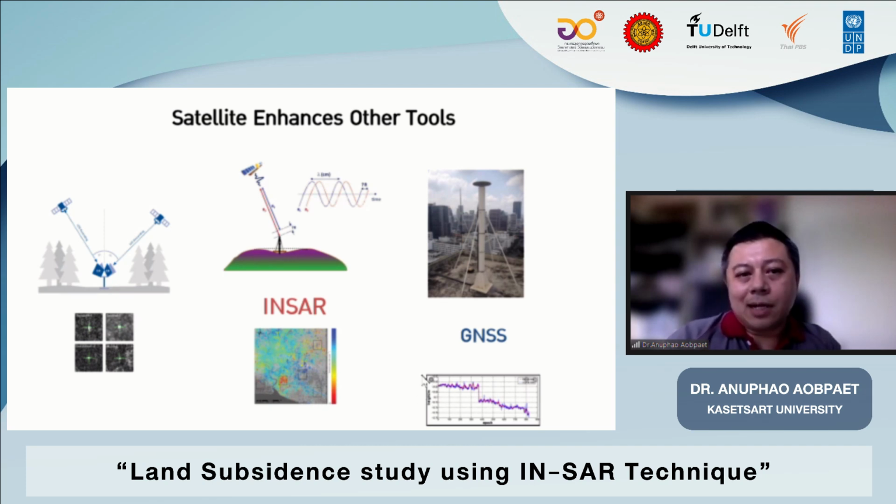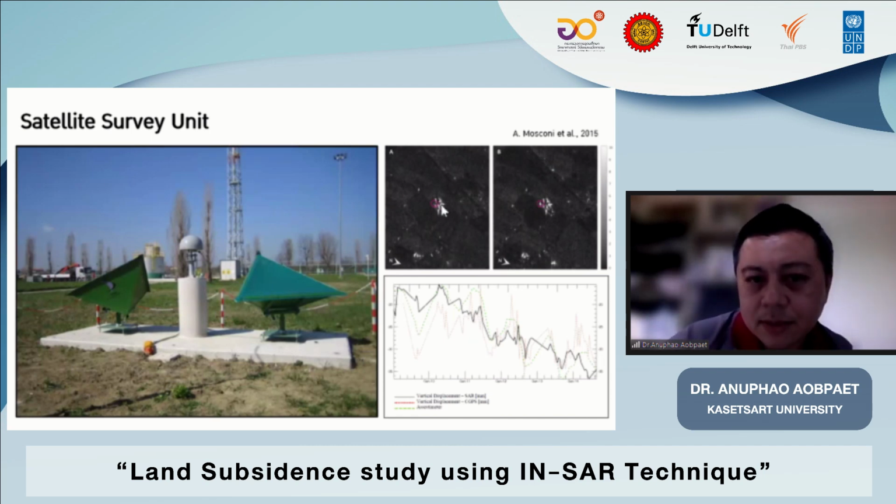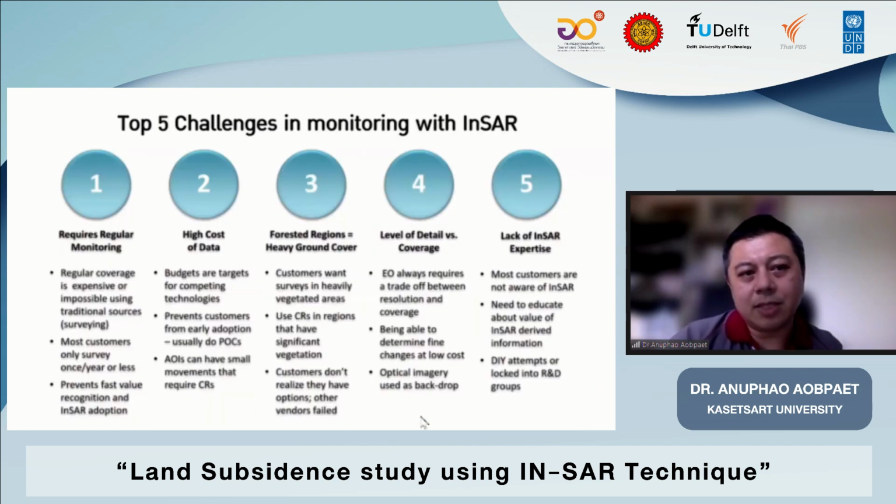And then, as I already mentioned, we have to use InSAR with other geodetic techniques like GNSS and maybe corner reflectors, which are really important to reflect the radar signal, and then you can see the bright point in the image. In some countries, you can see satellite survey units just like this. So we may apply this in our country to monitor infrastructure.